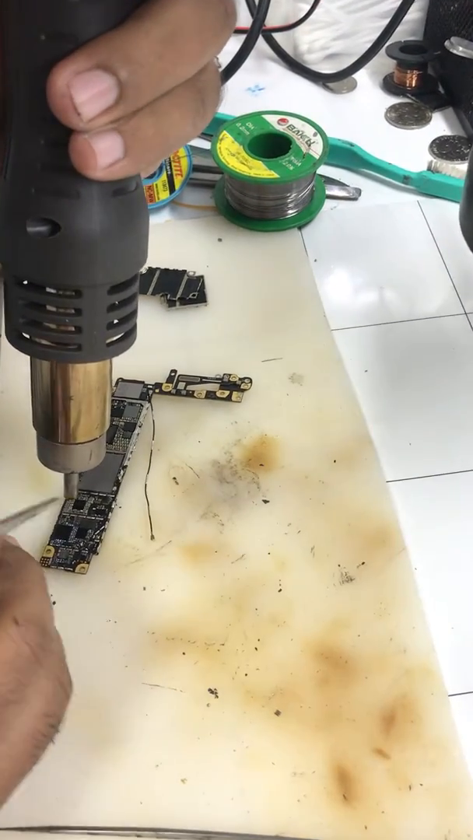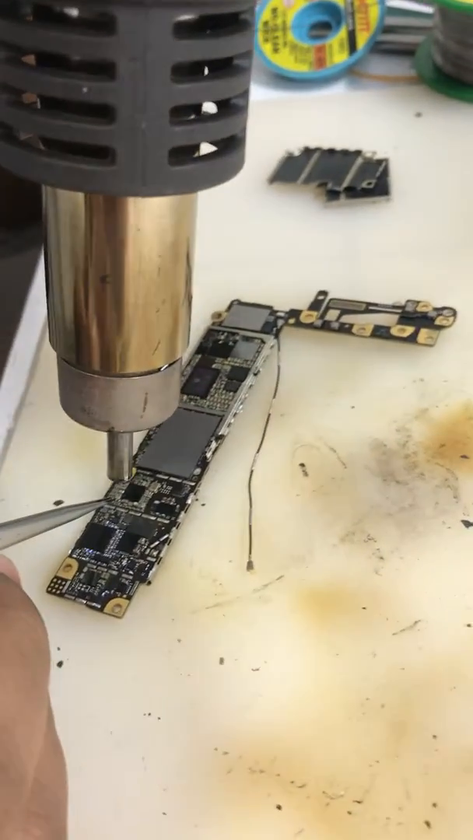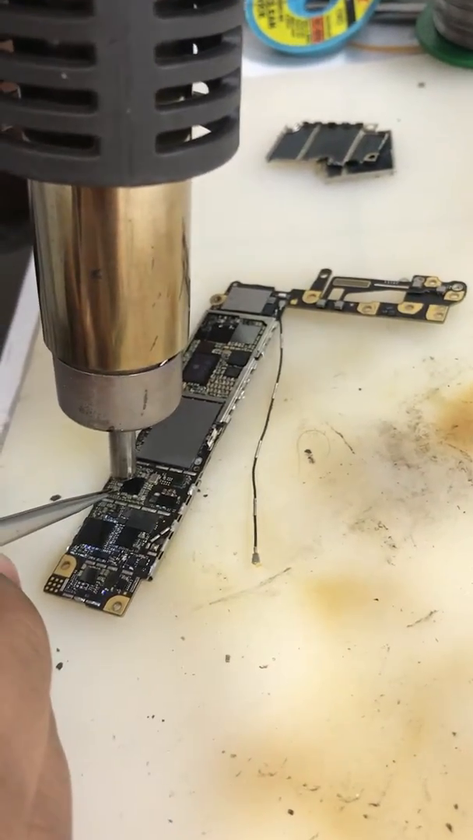See here, 2 capacitors are connected to each other. Maybe that is the cause of it getting short.